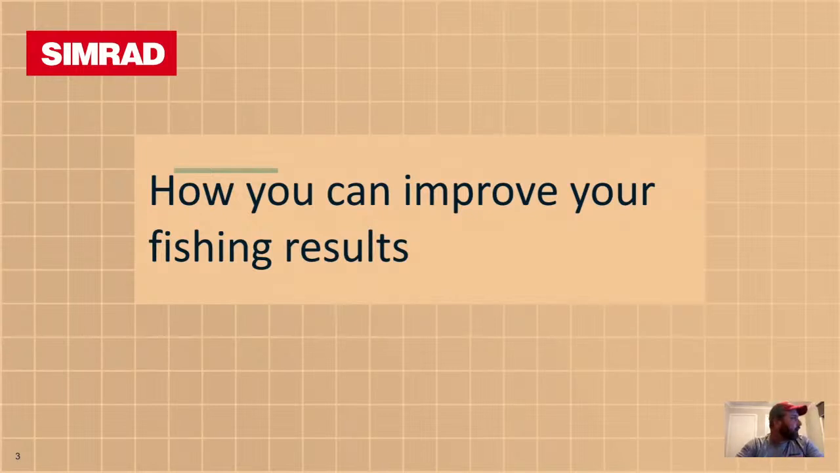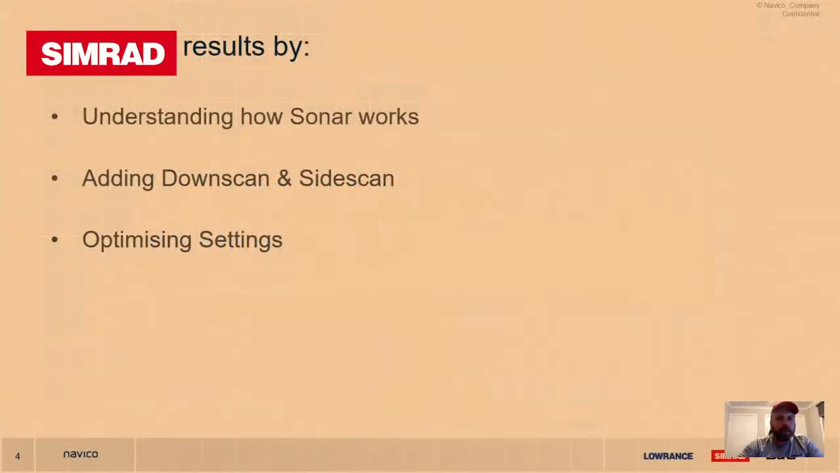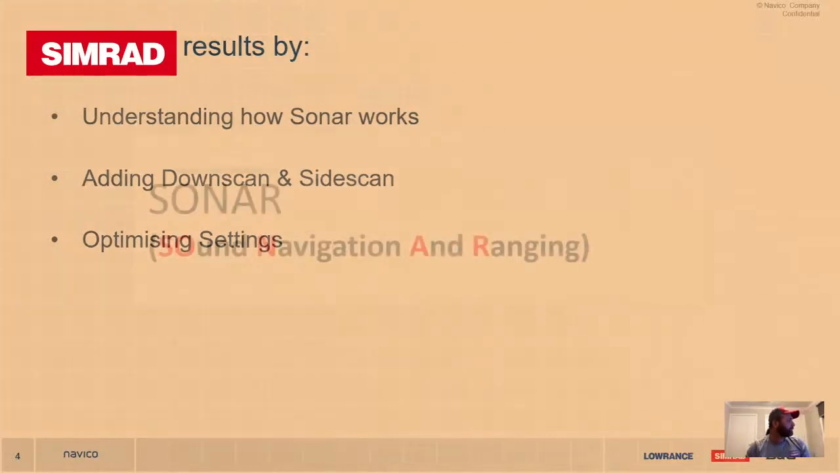We'll go over to the next slide. Just very quickly, understanding how sonar works. We'll have a quick talk about downscan and sidescan. Settings I won't talk about too much, but there's a little bit in there, and we'll talk about some of the different types of transducers available and go through some of the theory behind what we're looking at when choosing a transducer to suit the style of fishing that we do. So we can go over to the next one.